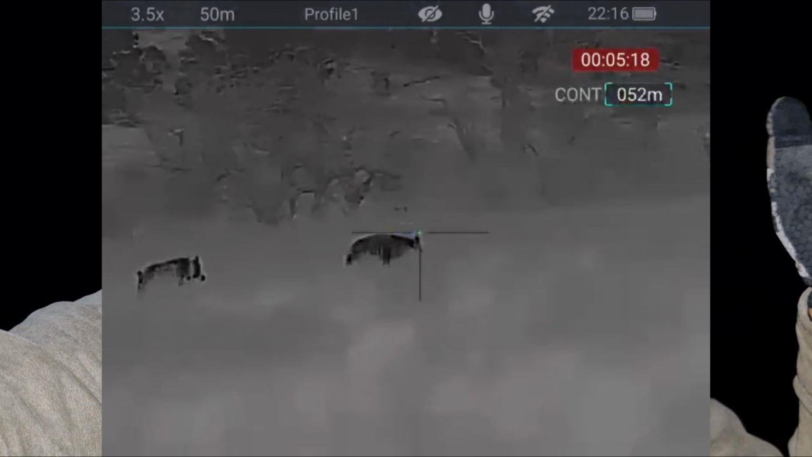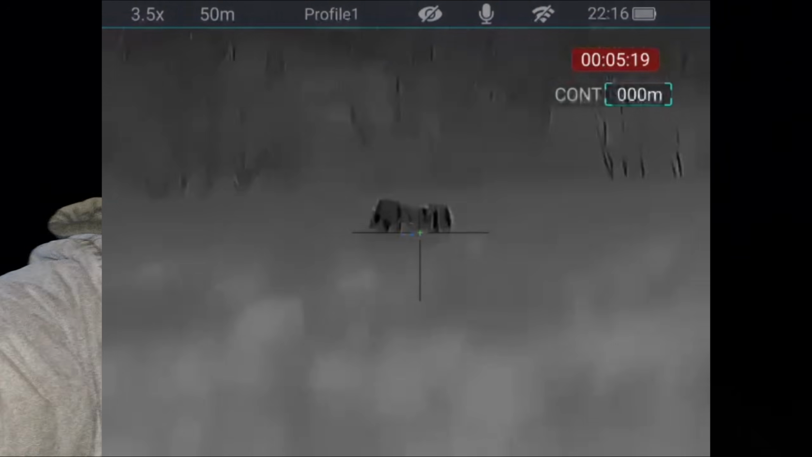Anyway, fast forward, I've decided to travel into another paddock, and I've found pigs with the Nova. So I've managed to get within 50 metres of them, there were 4 pigs. I lost sight of one. Got the headshot on the one, managed to get a follow-up shot on one that was running, but I wasn't sure where I hit it.